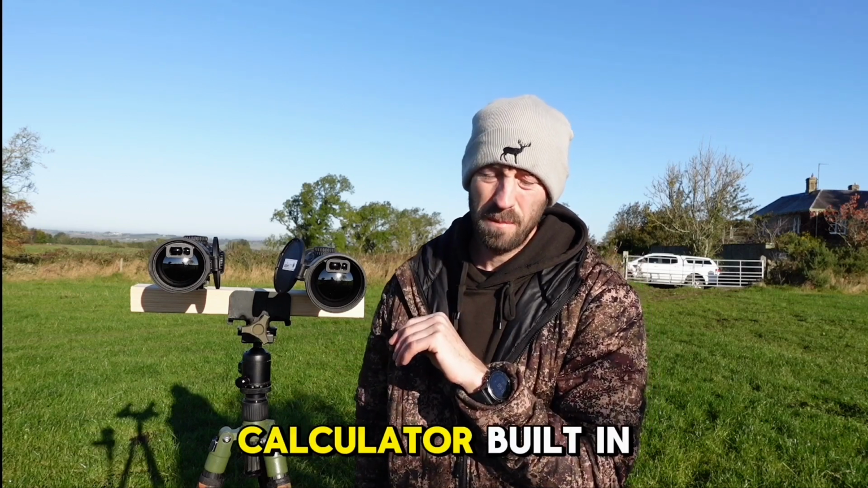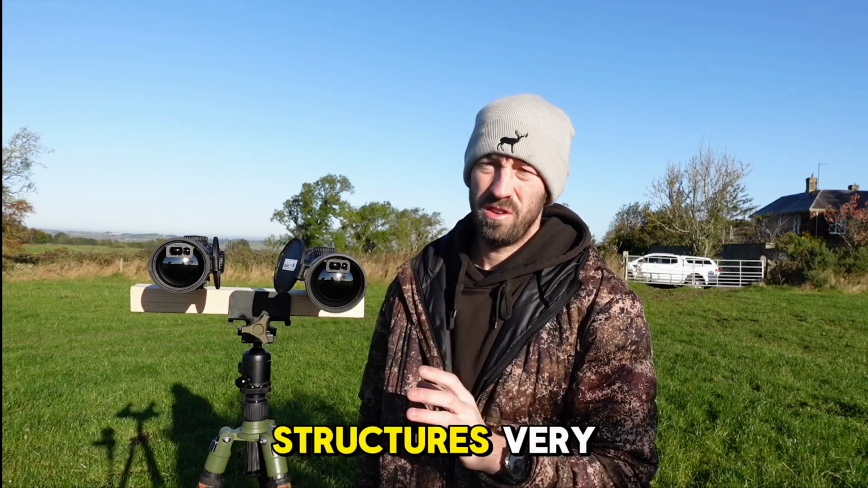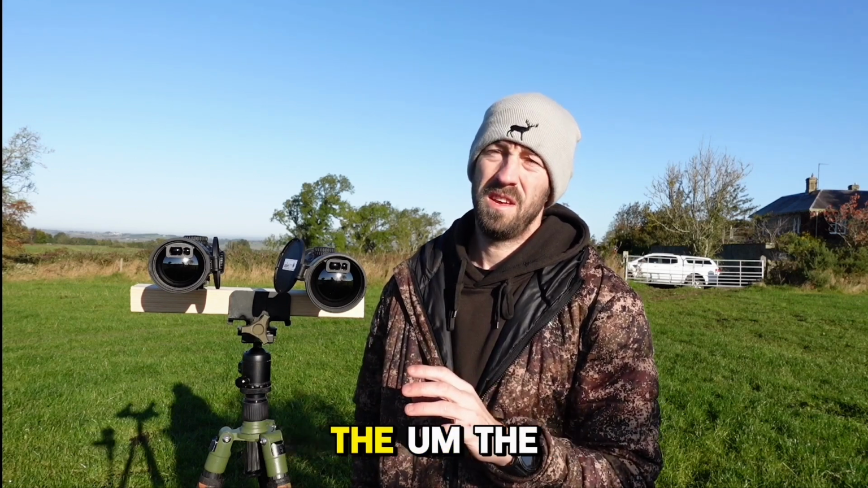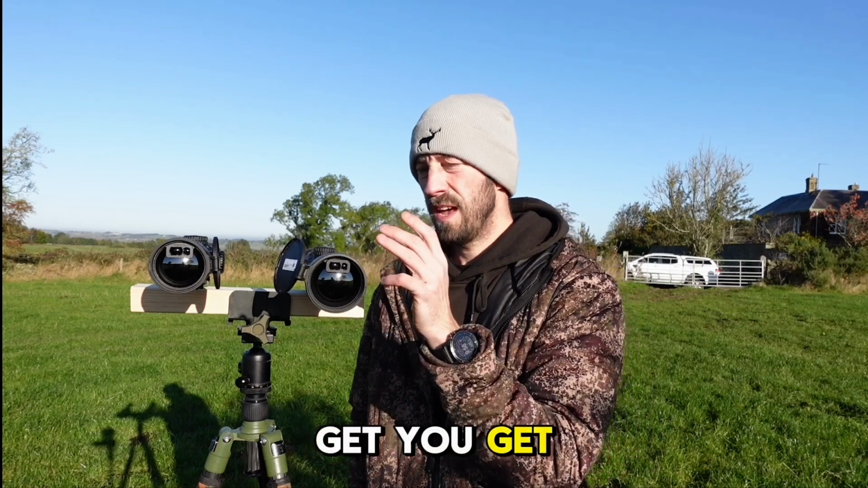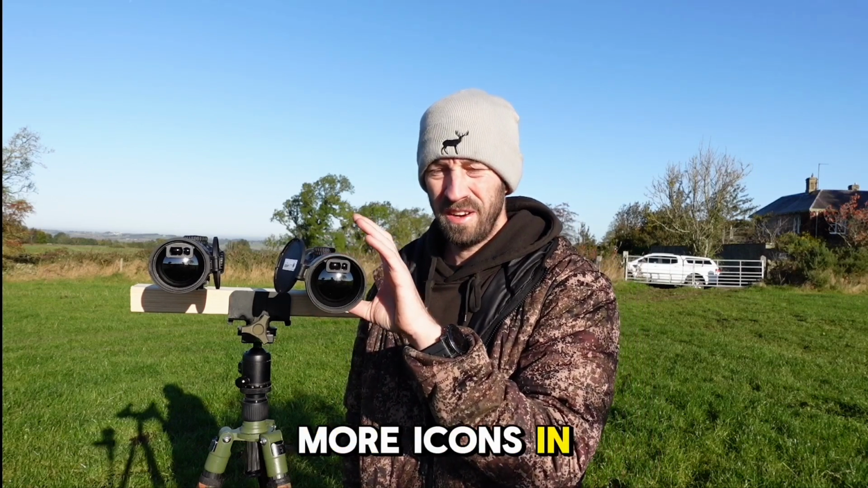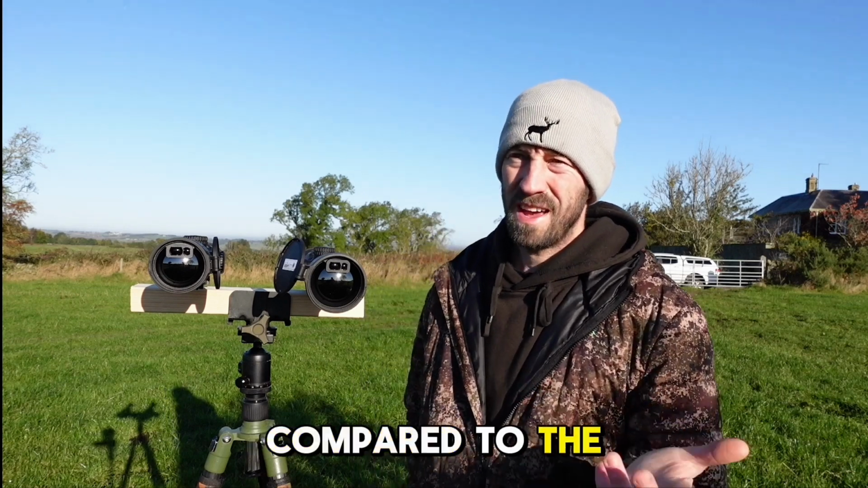Both have the ballistic calculator built in, everything like that. I've tested these, they work. Menu structure is very similar to the Alpex. What you do get, you get a lot more. There's a lot more icons in the SX, so obviously with the thermal compared to the Alpex.